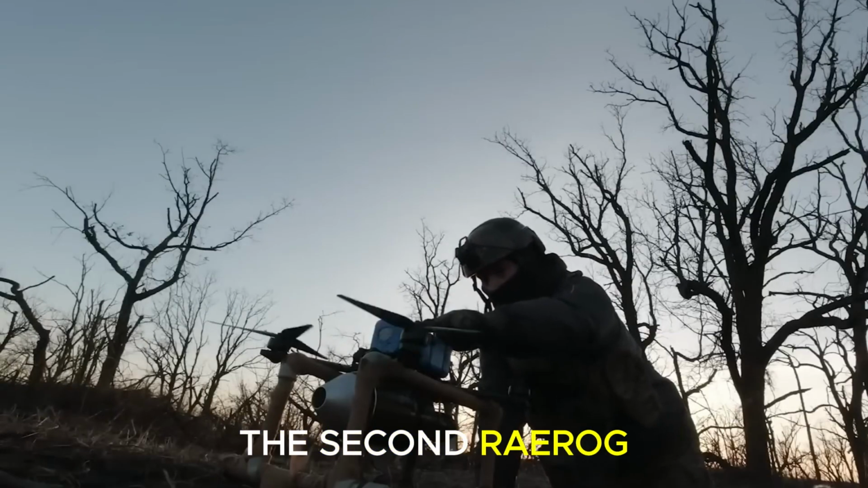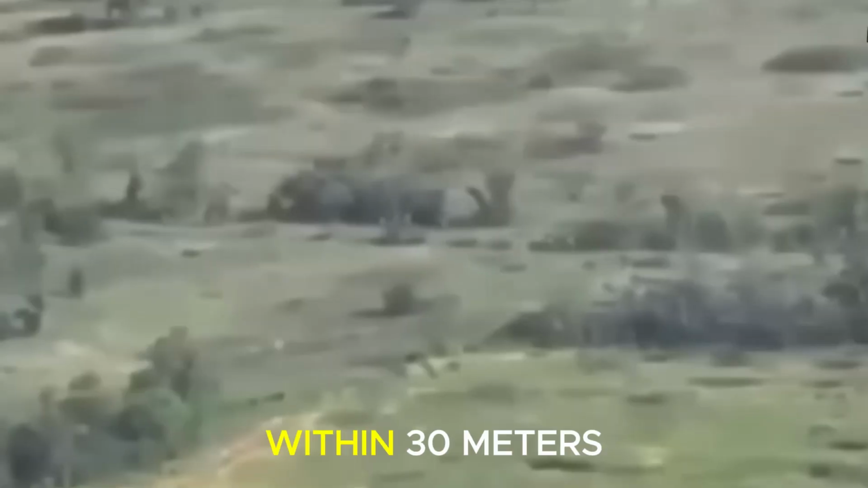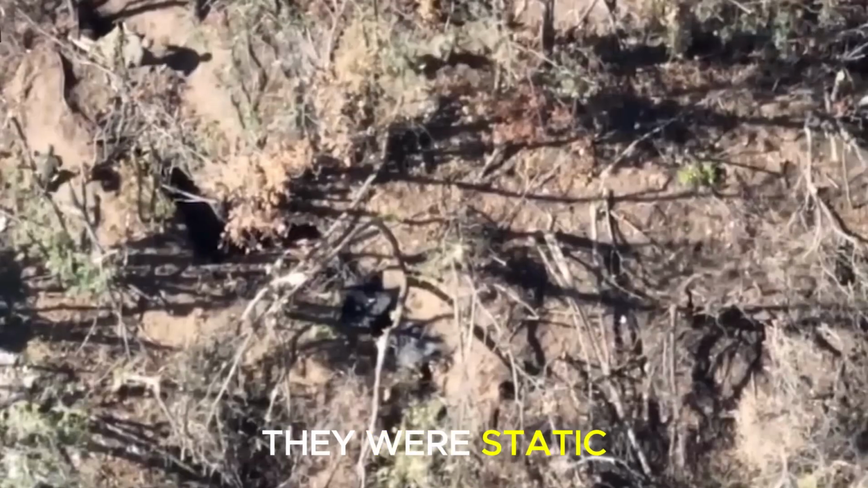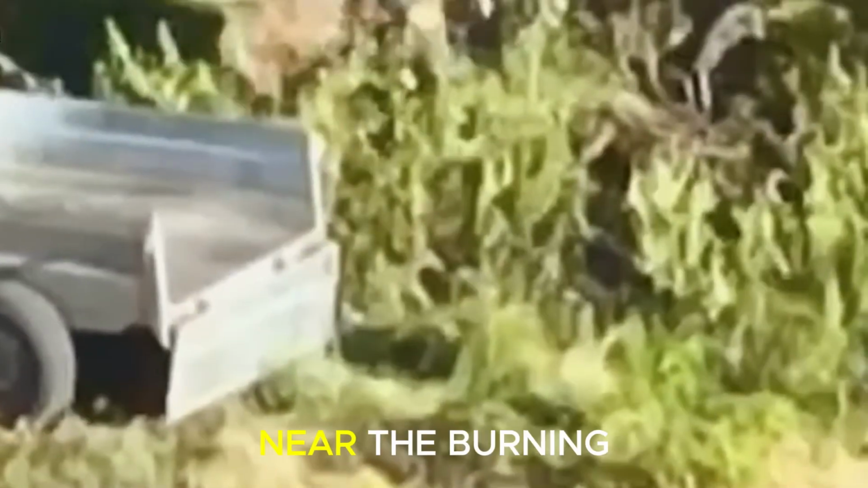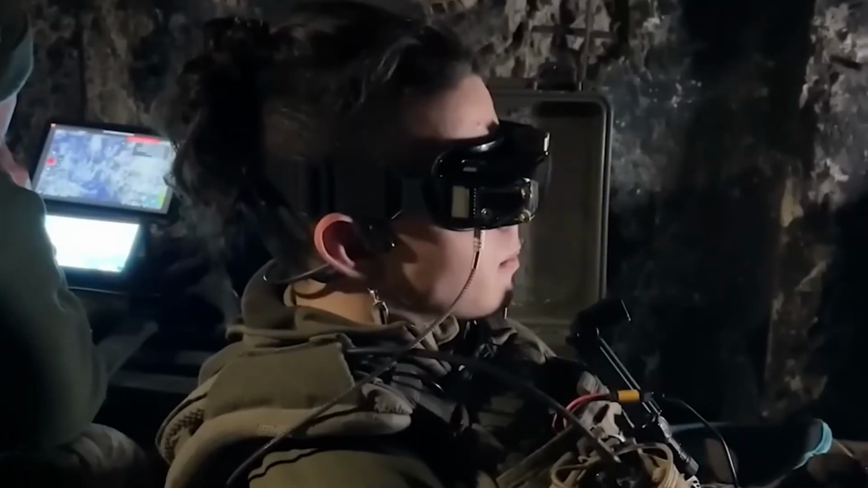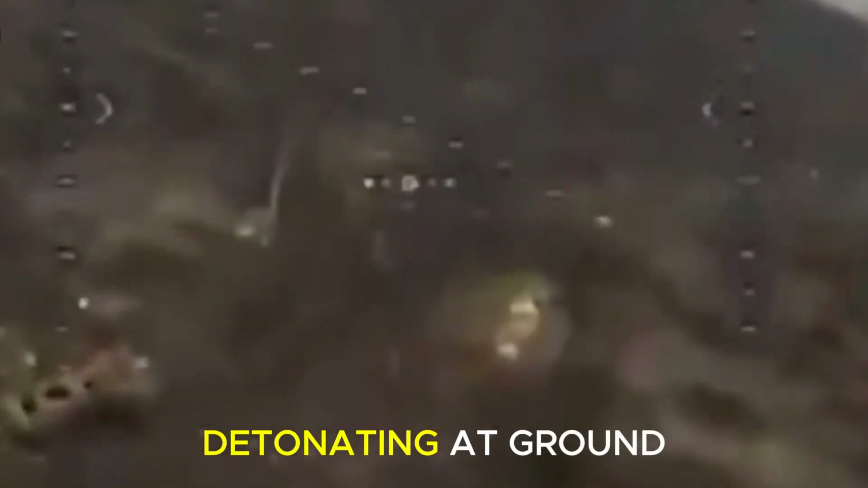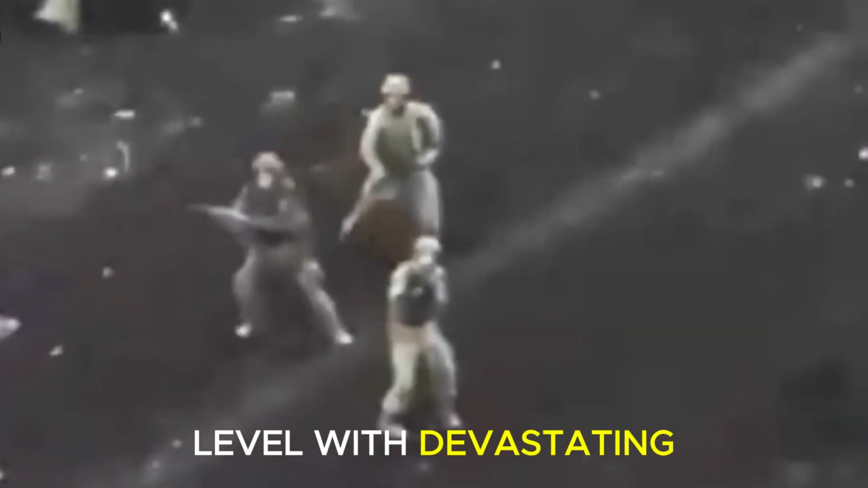The second Ryrog-10, launched at 0552, arrived. It reached the kill zone at 0557. The rear group had packed 8 to 10 men within 30 meters. They were static, tending to casualties near the burning wreckage. At this point, the pilot needed no precision. Proximity alone would do the job. The drone plunged, detonating at ground level with devastating effect.